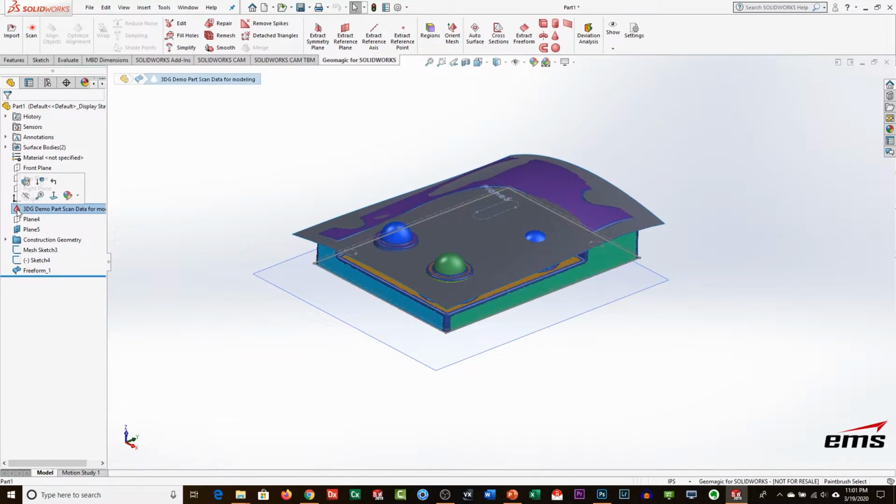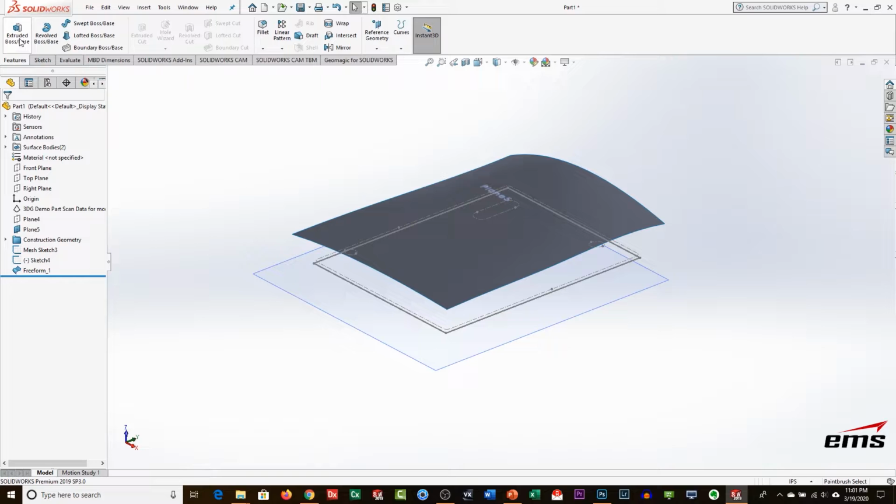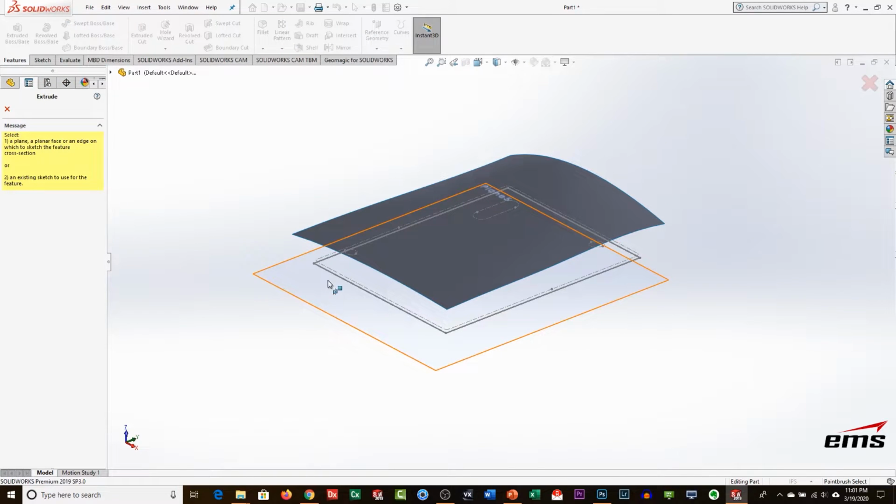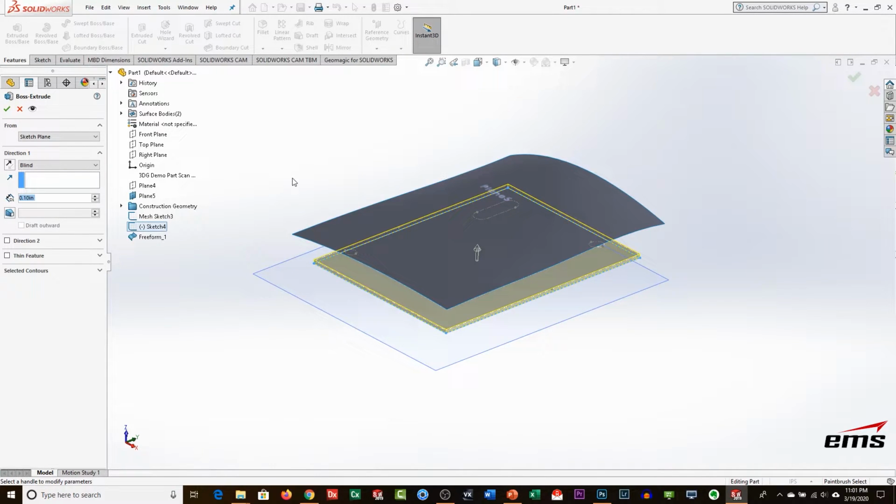So let's turn off the scan data again. And now we are going to do an extrude. We are going to pick, let's get our tree out here, we want to select sketch 4 in this case. And again, we don't want to go blind.